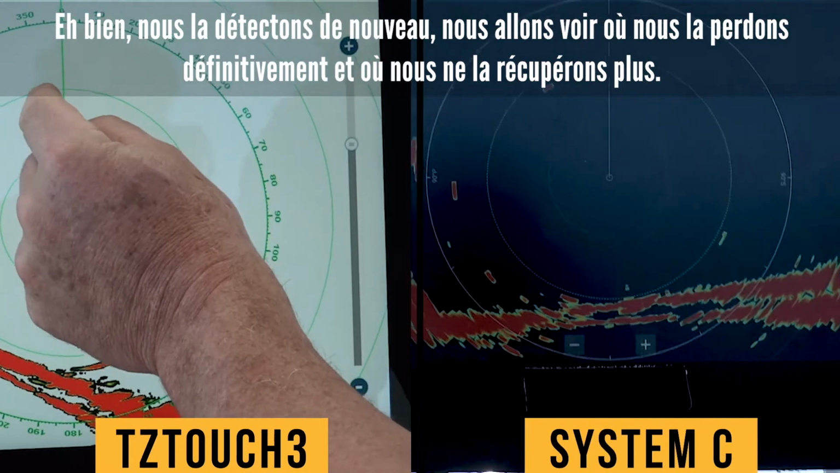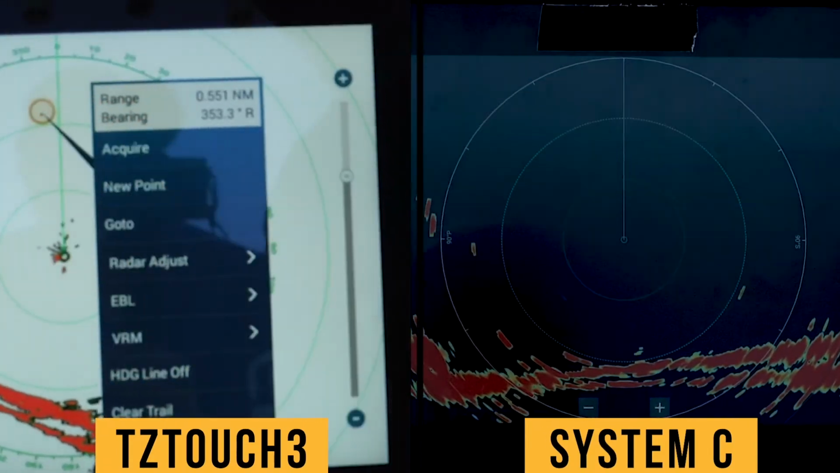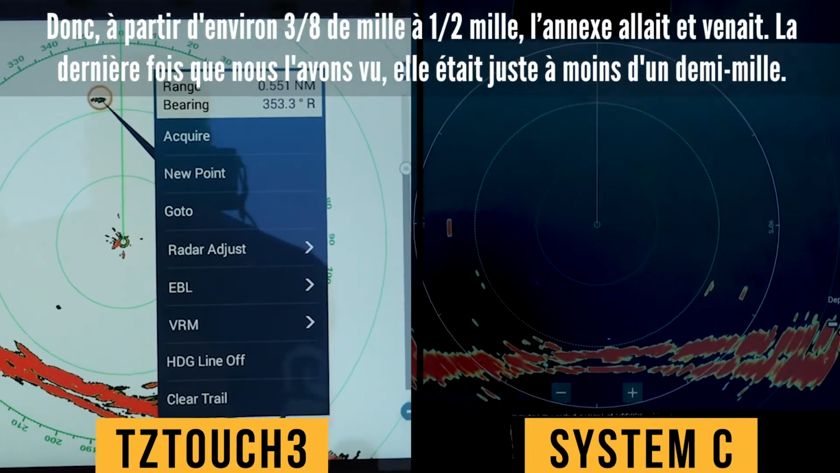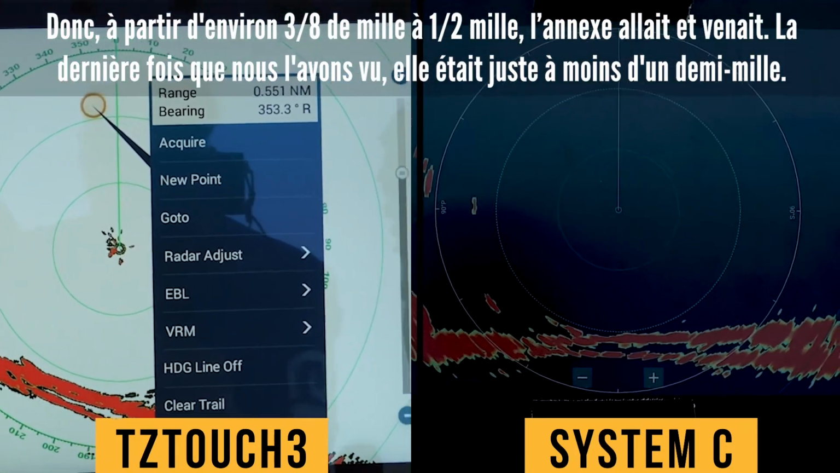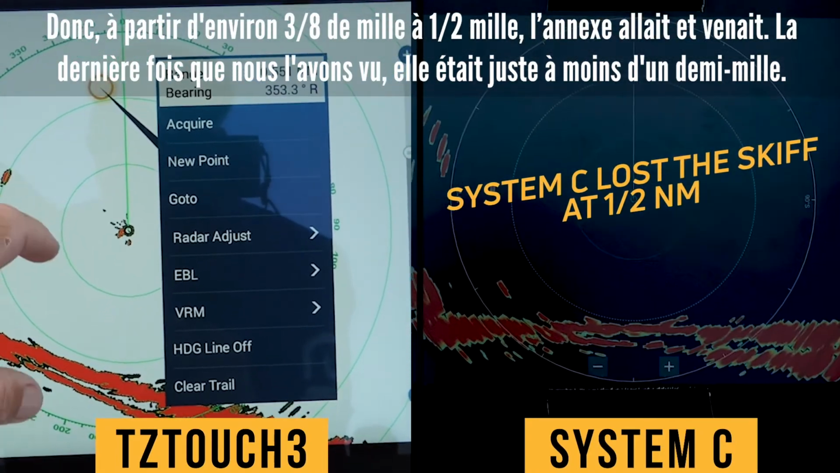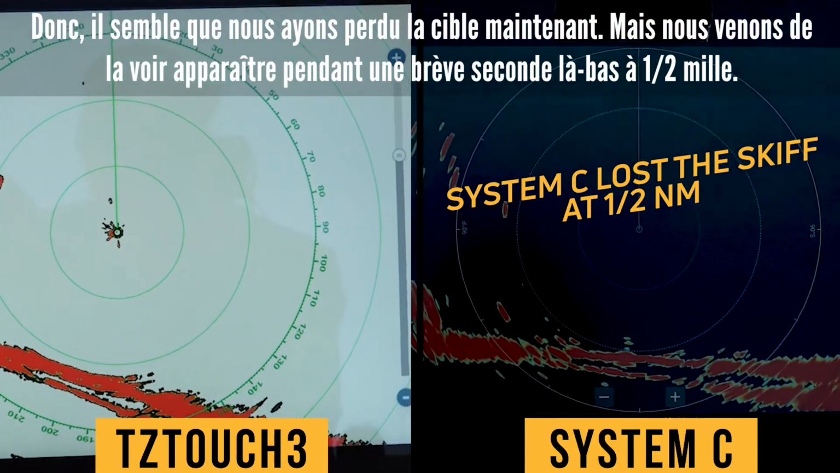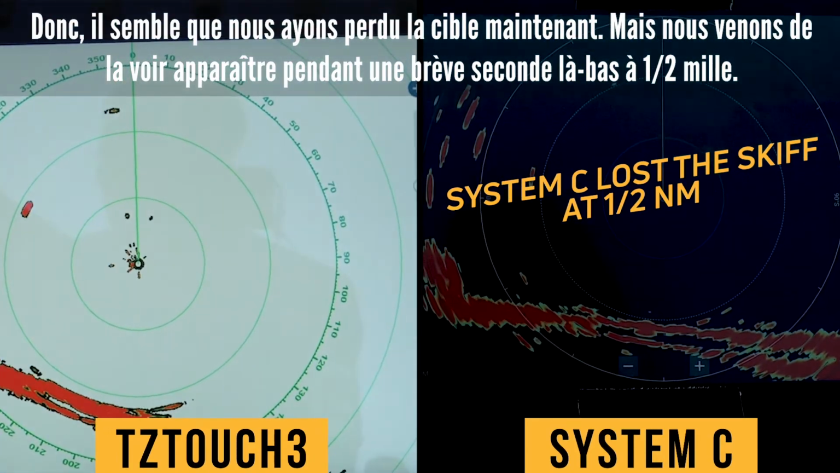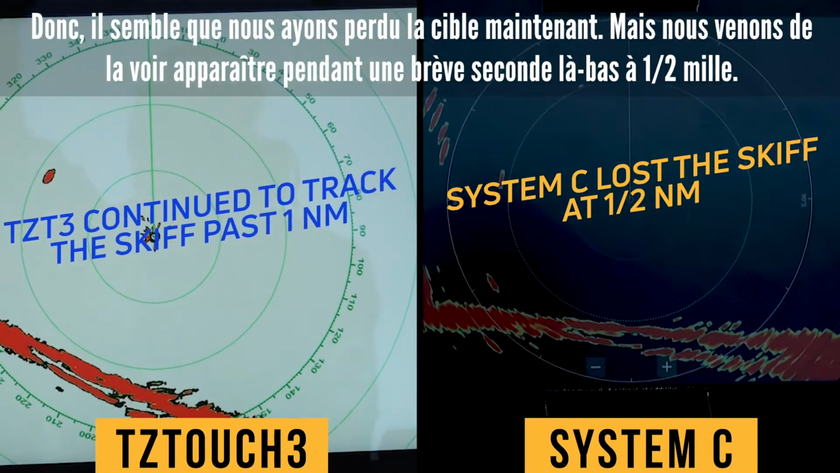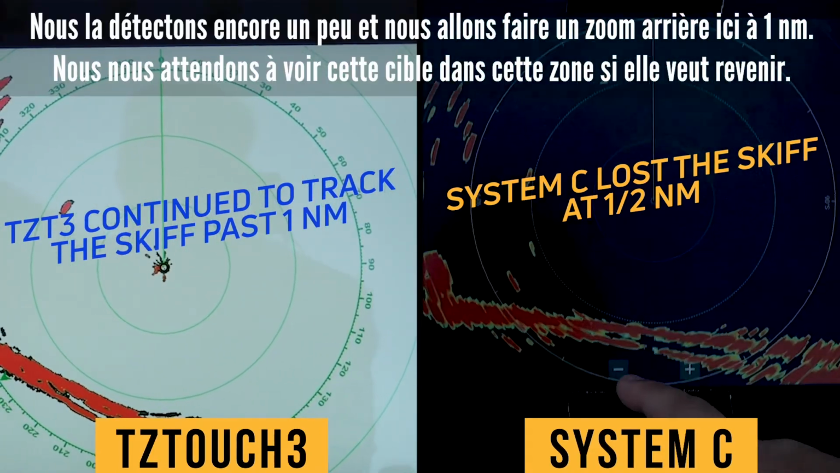So we're gonna see where we definitely lose him and where we do not pick him up anymore. So starting at about 3/8 of a mile to a half a mile, he was going in and out. Last time we saw him, he was just short of a half a mile. So looks like we may have lost this target now. We just saw him pop up for a brief second there at a half a mile. Still picking him up a little bit.